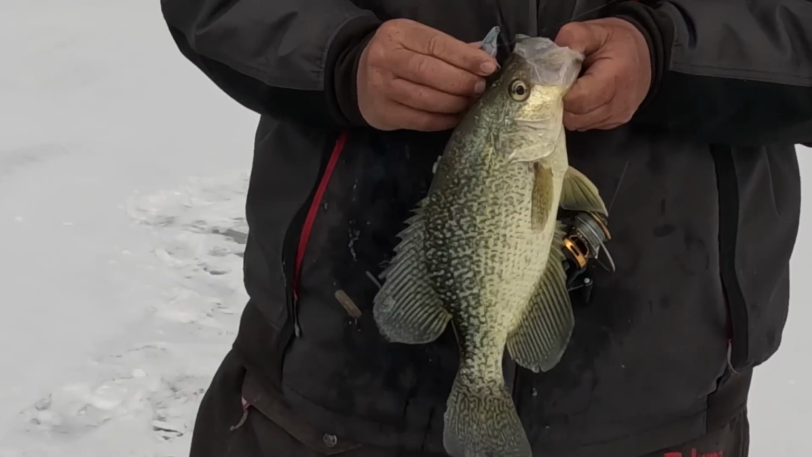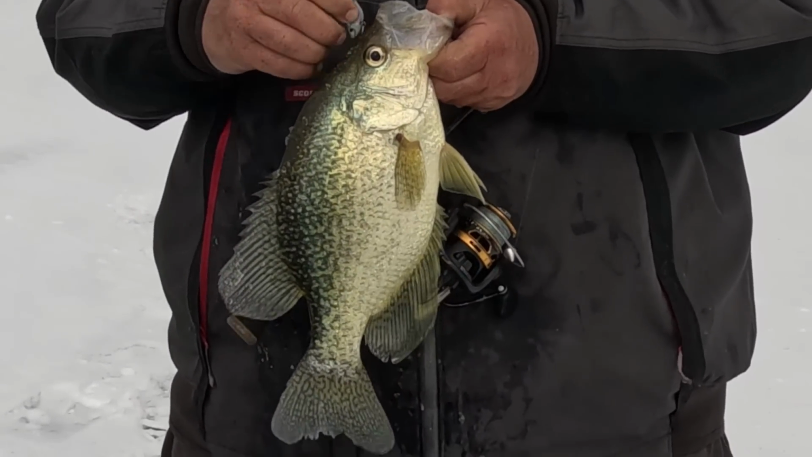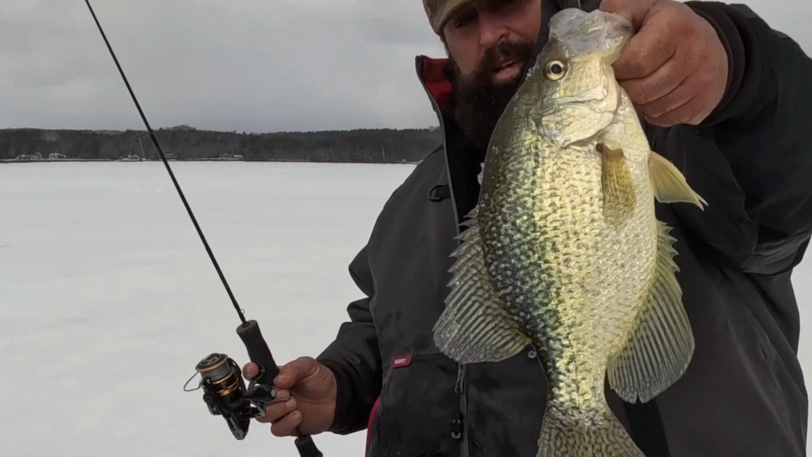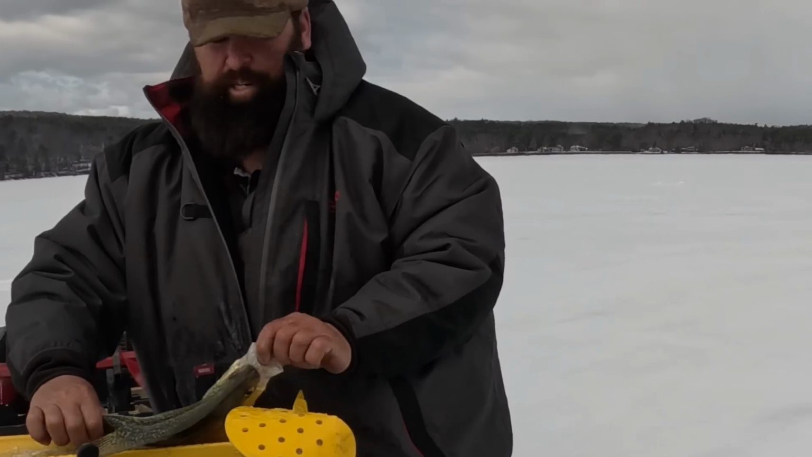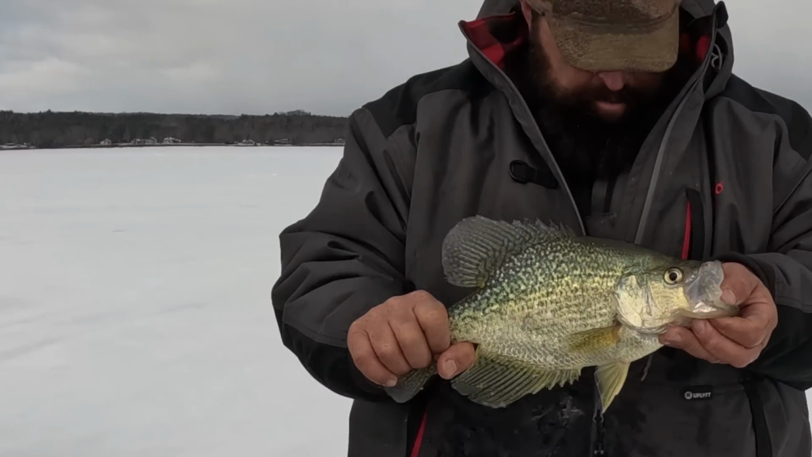Another giant. That one killed the school. I hooked him a little funny, that's why he fought so hard. But that's that V-rod doing work. Big old slab crappie right there. Another 15-incher, guys. Just straight 15s going back, one right after another.